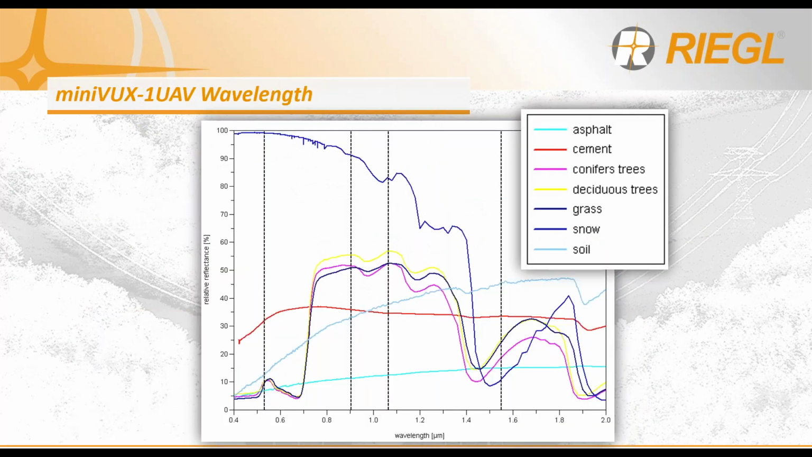What makes the miniVUX 1 UAV different? It's really the wavelength that we make use of, which is 905 nanometers, and this is over the established wavelengths that are typically used for airborne laser scanning, namely 1064 nanometers, which is the center line here, and 1550 nanometers, which is the rightmost line over here.